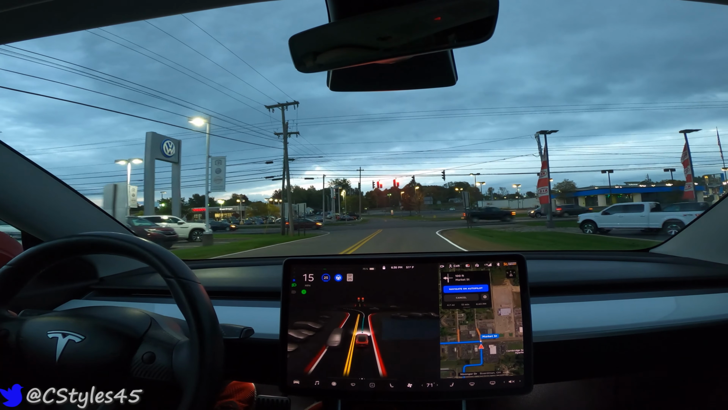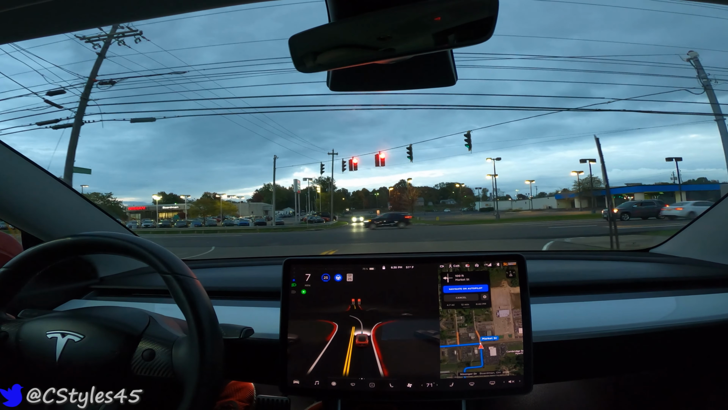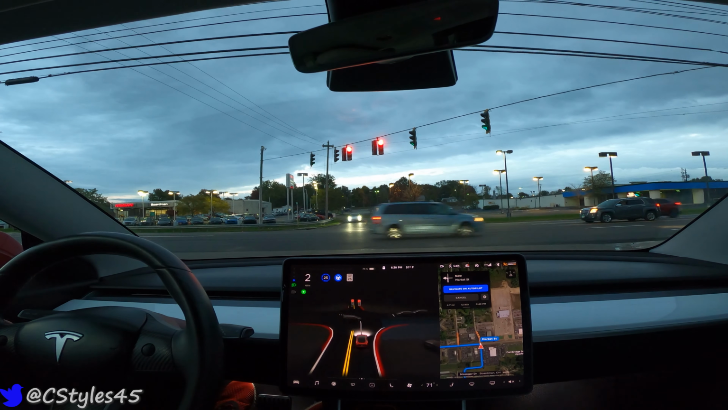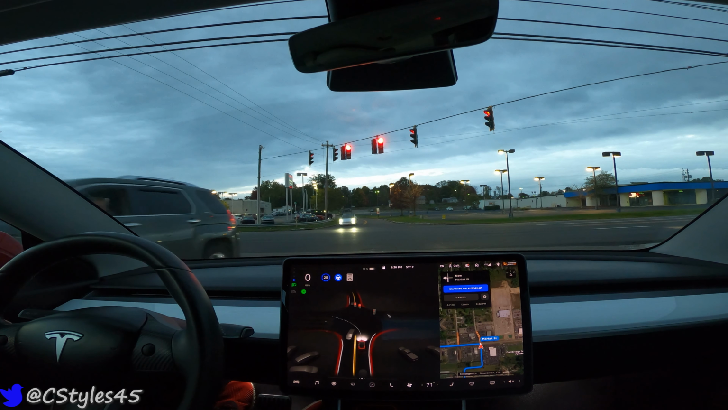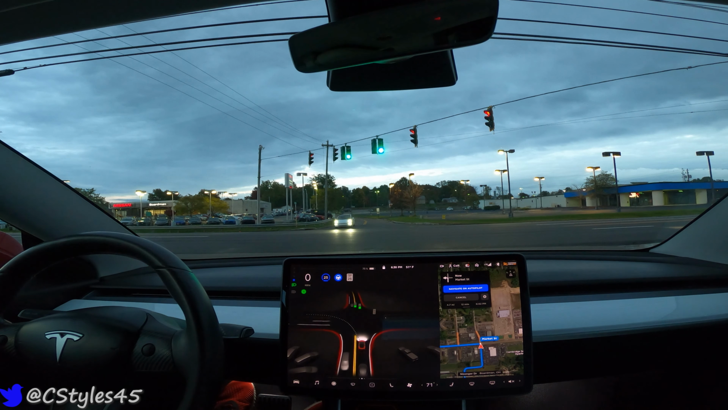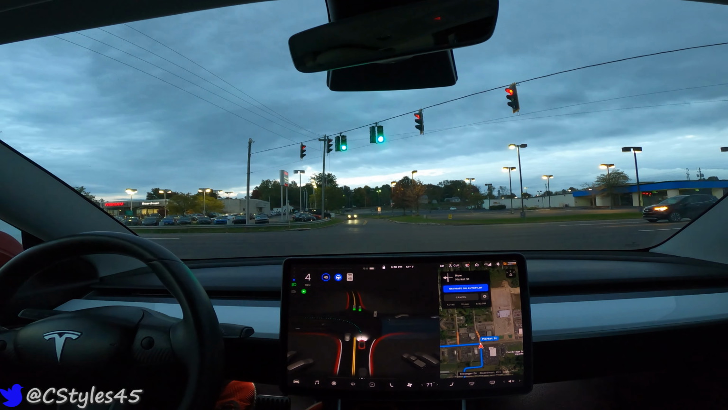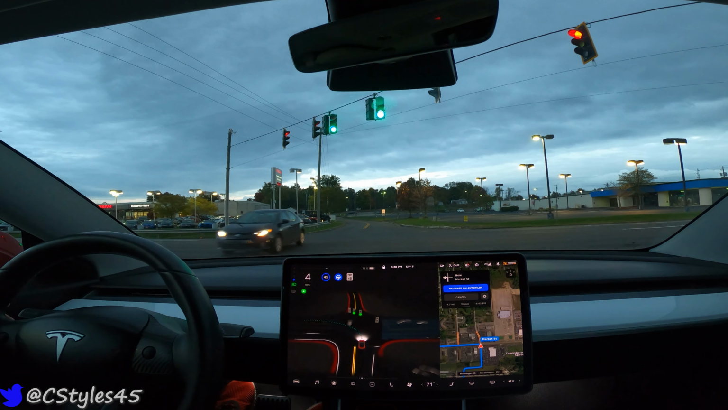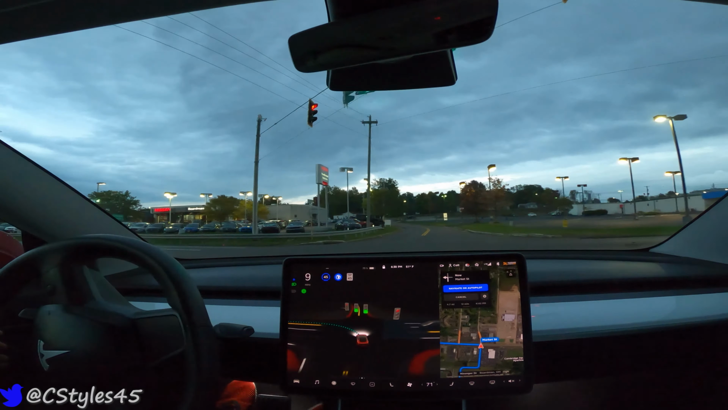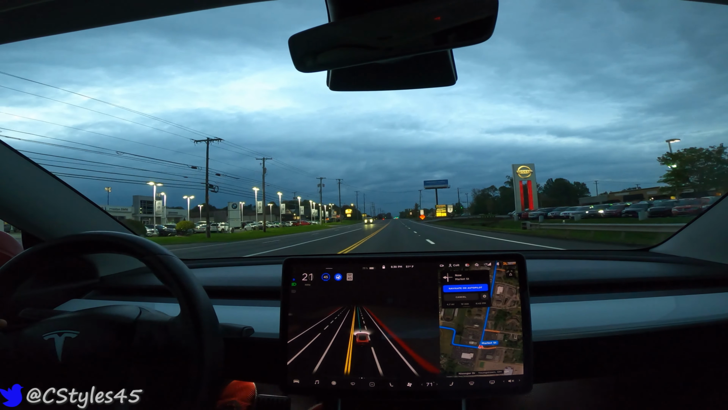I know Elon in the past, one way or another, has either confirmed or pushed back the beta at this time, but as of right now, he's been at least radio silent on that particular topic. So we'll see if it's still going to hold true. I'm sure by the time I finish this drive, he'll probably reply one way or another. But as of right now, it's still tentatively scheduled to be released until further notice.